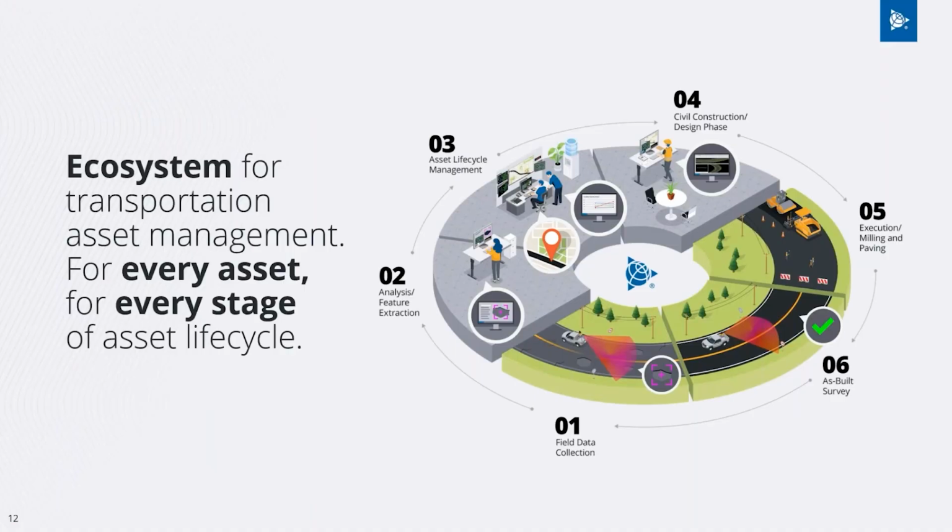So this ecosystem serves all the transportation assets and every stage of every asset's life cycle. And this ecosystem spans from field data collection with mobile mapping systems to feature extraction in Trimble Business Center, and now Trimble Business Center seamlessly integrates with Trimble's asset lifecycle management platform, AgileAssets Pavement Analyst, and we're working on integration with Trimble Unity as well.